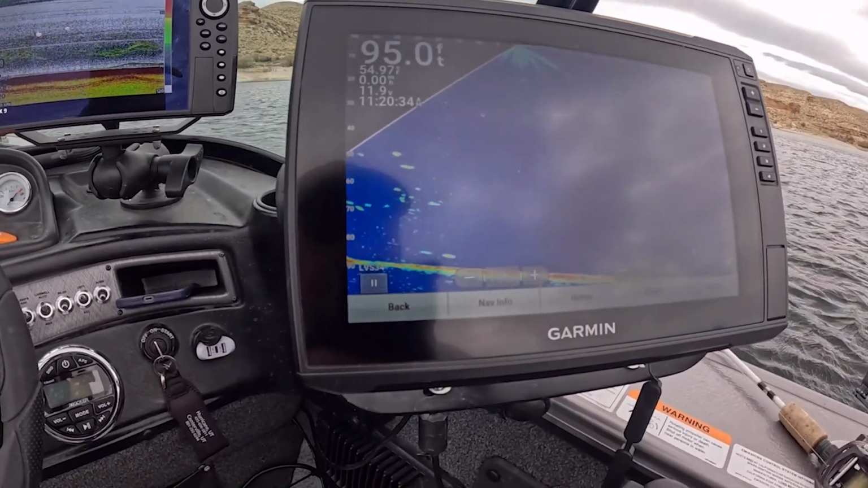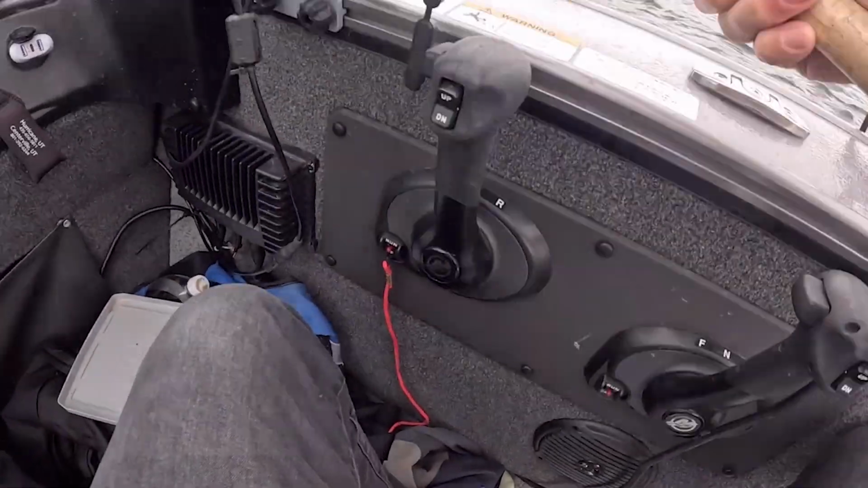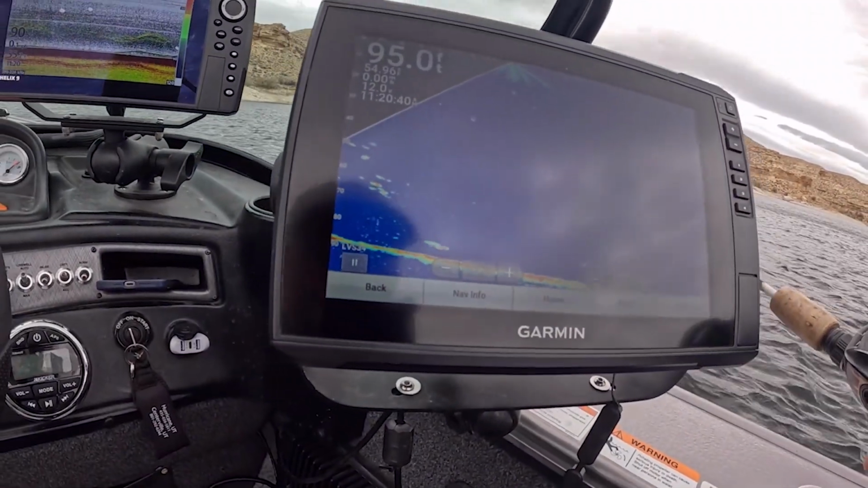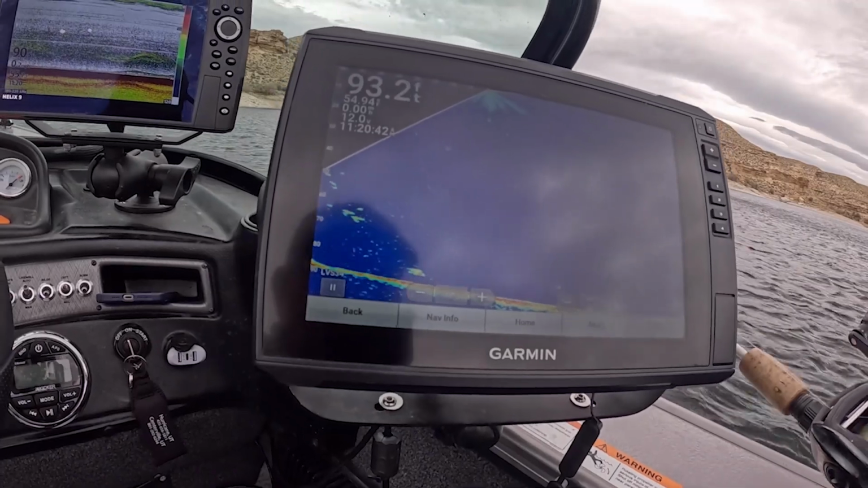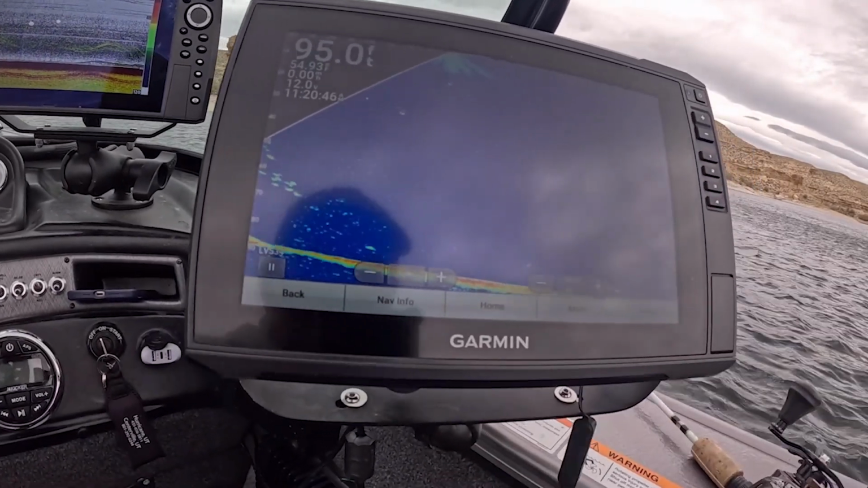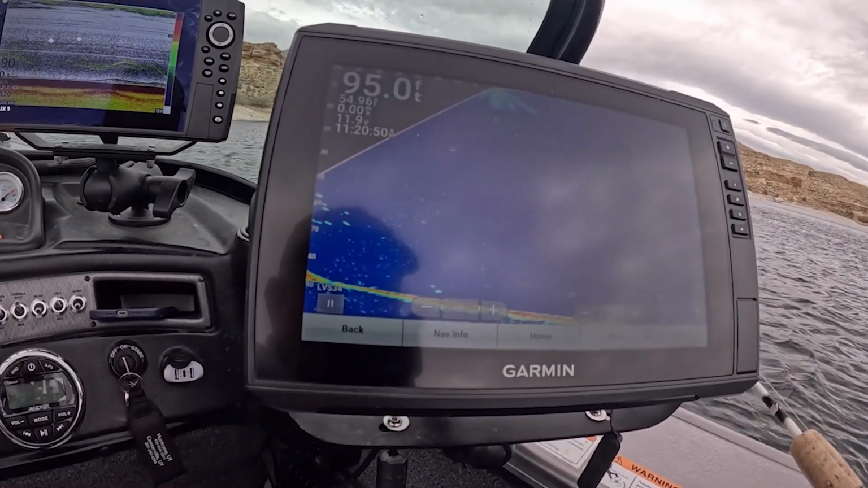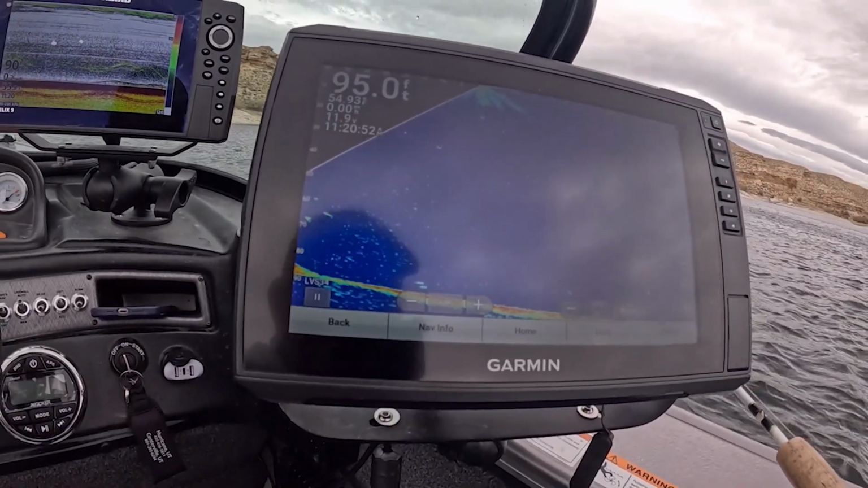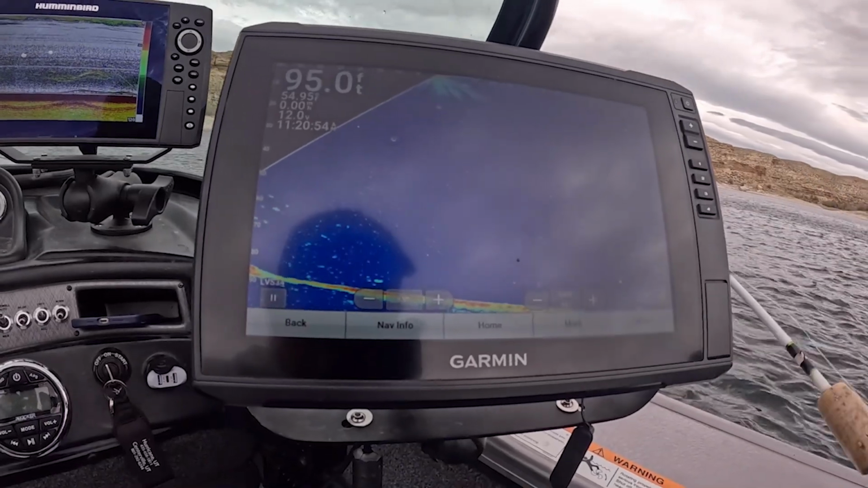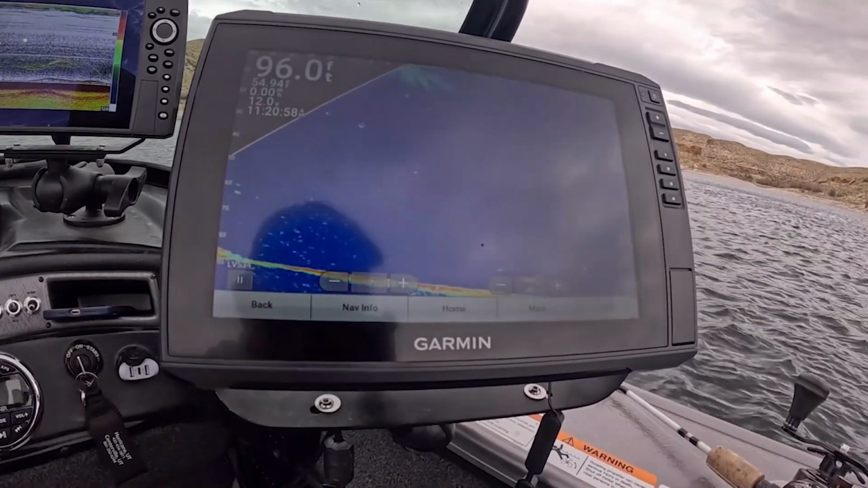Notice the fish on the very, very bottom. That's at 80 feet. Just because I want to show you some things, I'm going to drop my lure all the way down. You can see it coming down right there. I'm behind the fish, but I think they're just sitting there on the bottom. So we're going to now go all the way down to 85 feet and see what's down there. See if there's anything that'll bite down there.